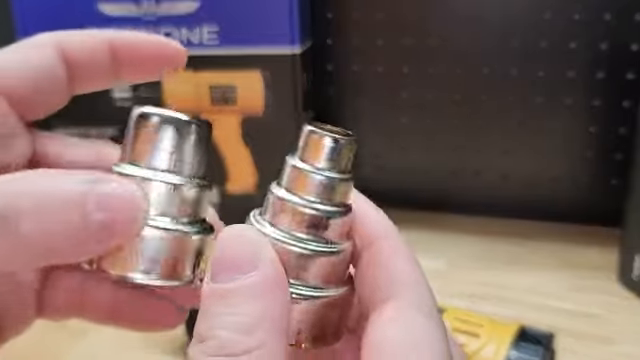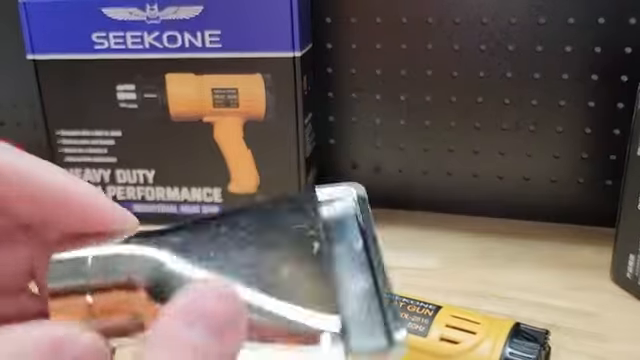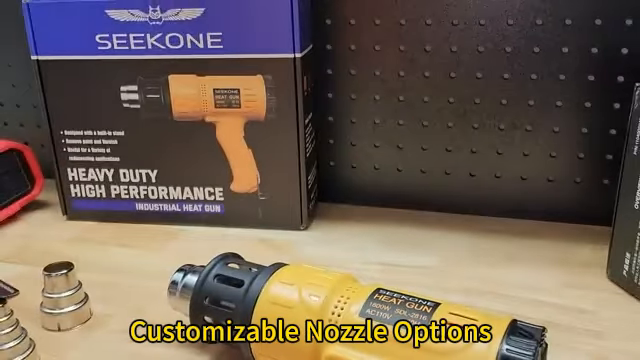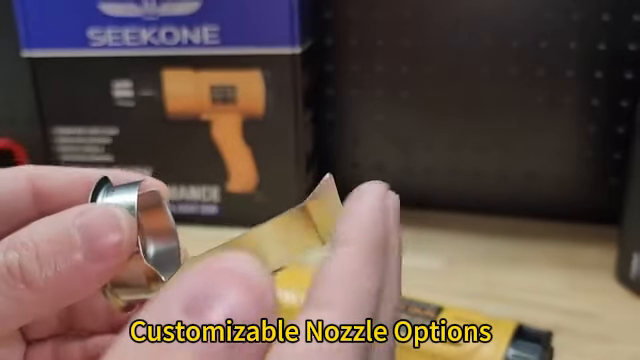Now, this also has a couple of attachments that you can put on the end. You get these guys that kind of step down the surface area to focus your heat in a smaller spot. And we also have this scraper style guy that gives us a long, wide band of heat there. And then we got this one that is kind of neat, how it has this kind of deflector plate. You know what I would do with this?